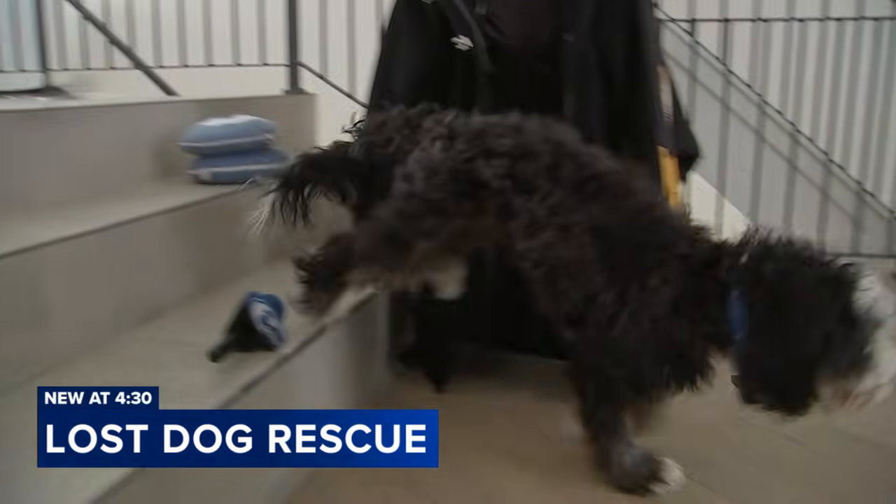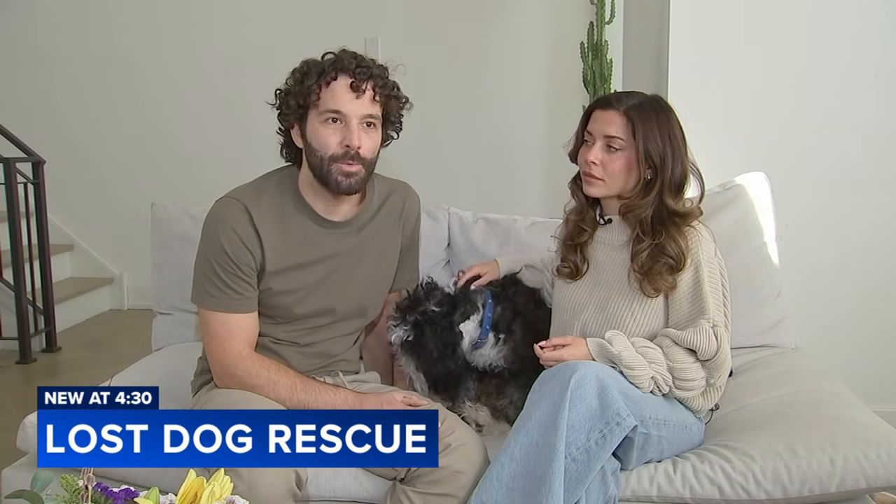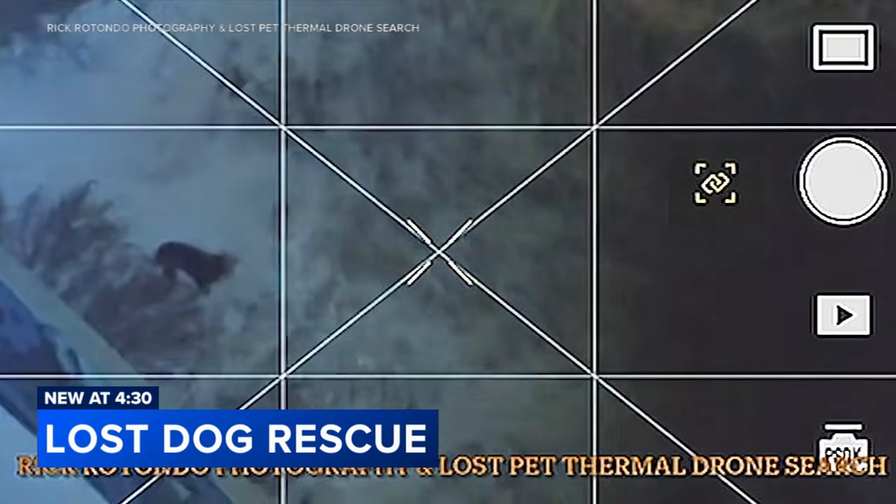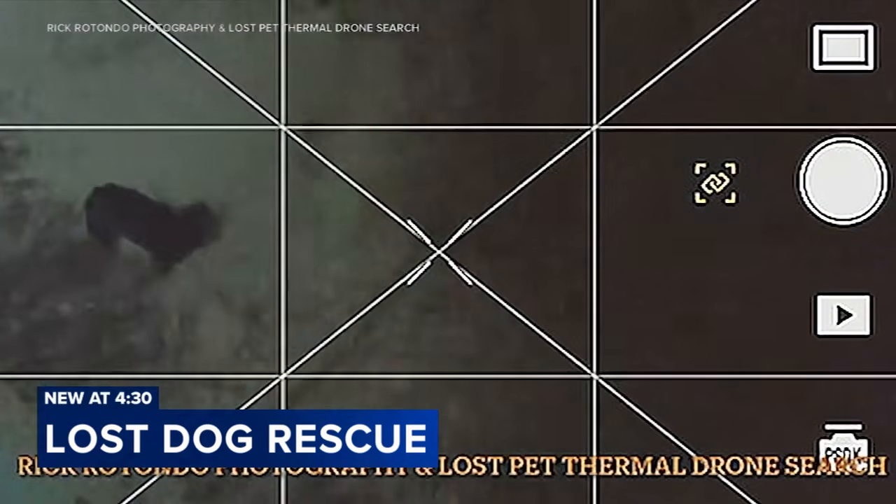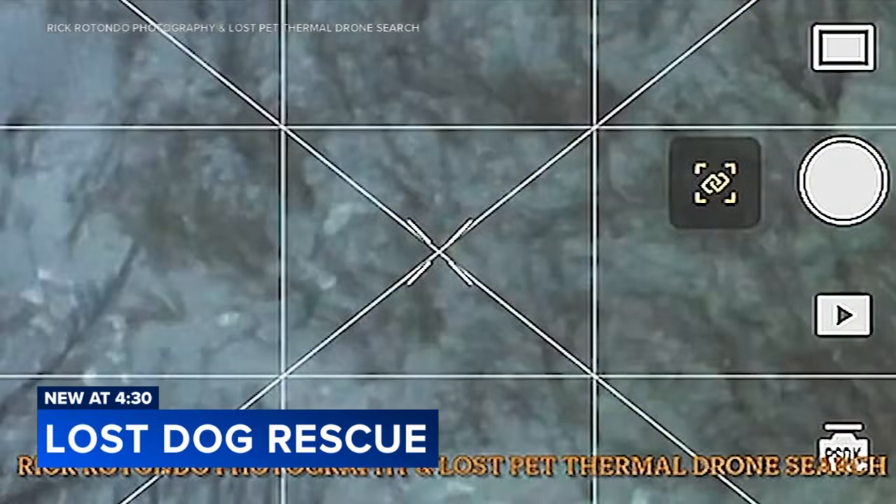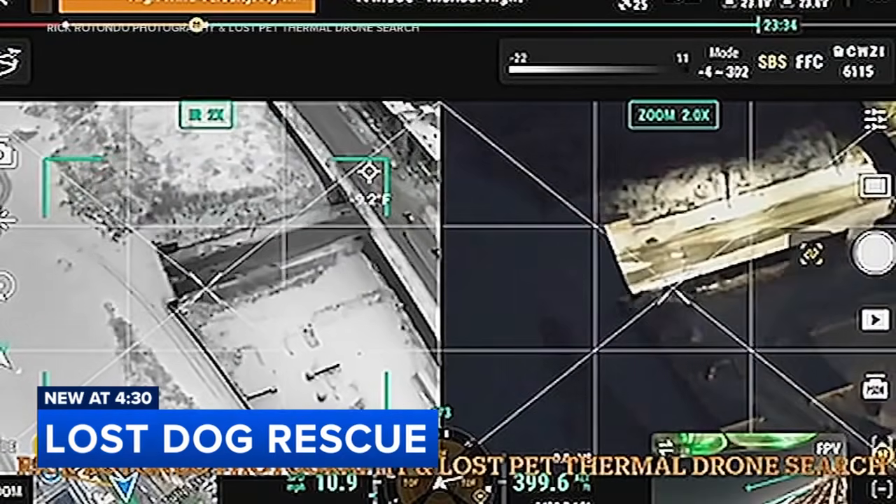Their Fishtown neighbors banded together to find him. It was just so incredible to see how everyone in the neighborhood mobilized. The drone search was the idea of a worker with Lucky Dogs Rescue who reached out to Rick Rotundo Photography and Lost Pet Thermal Drone Search. Rick couldn't fly his thermal drone during the storm, but once the snow stopped, they took to the sky to search for Benji. That led them to this abandoned lot at Tulip and Lehigh in Kensington, about half a mile from home. Benji spotted walking around.